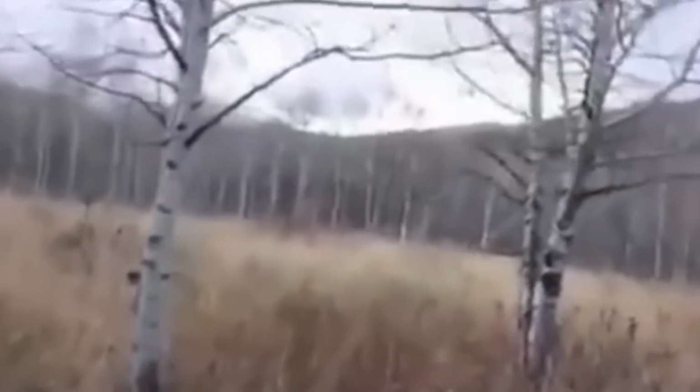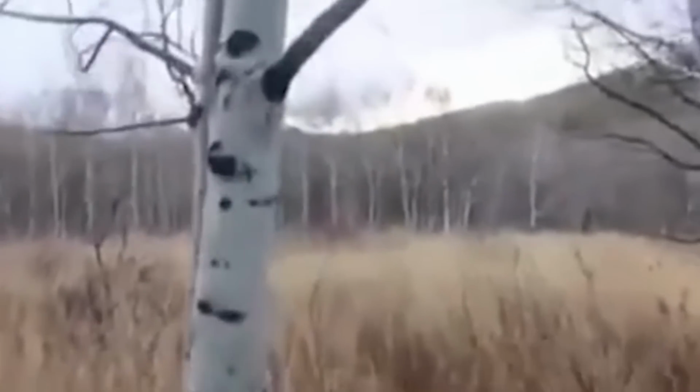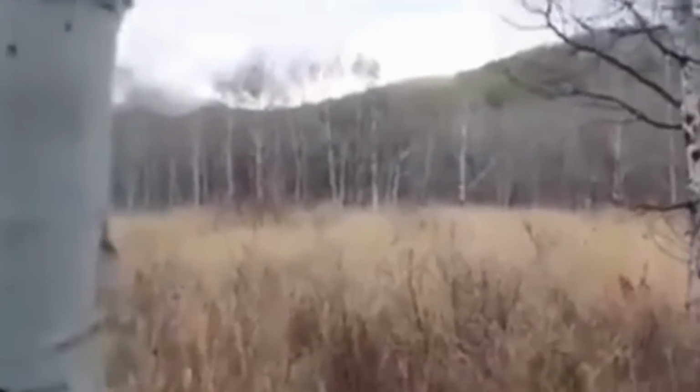A man went out for hiking when he came across a sight that shook him to the core. Not too far away from him lurked a beast unknown to him. Even though he was scared, he managed to record a minute-long footage of it. We can see how, hiding in the trees and bushes, the creature is going on its way unsuspected by the